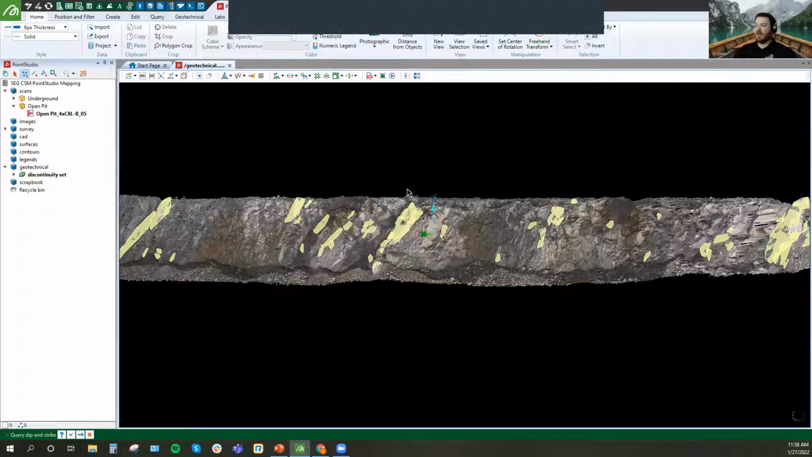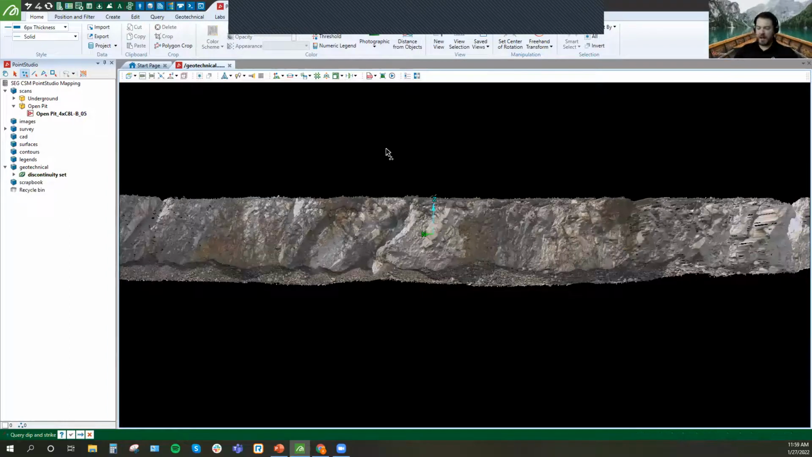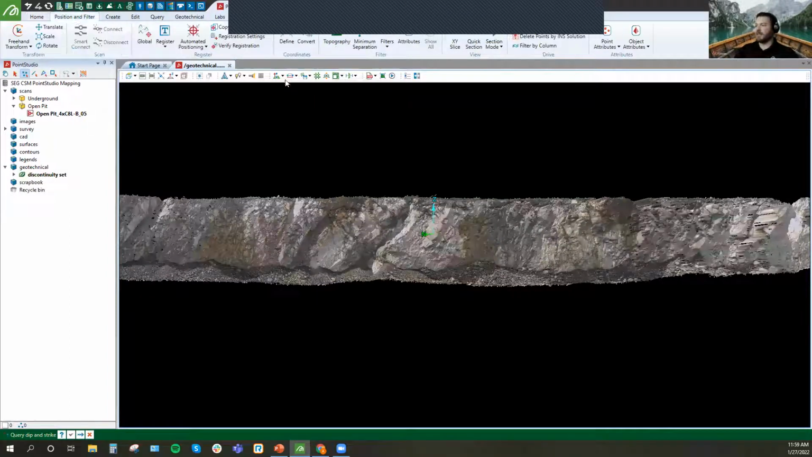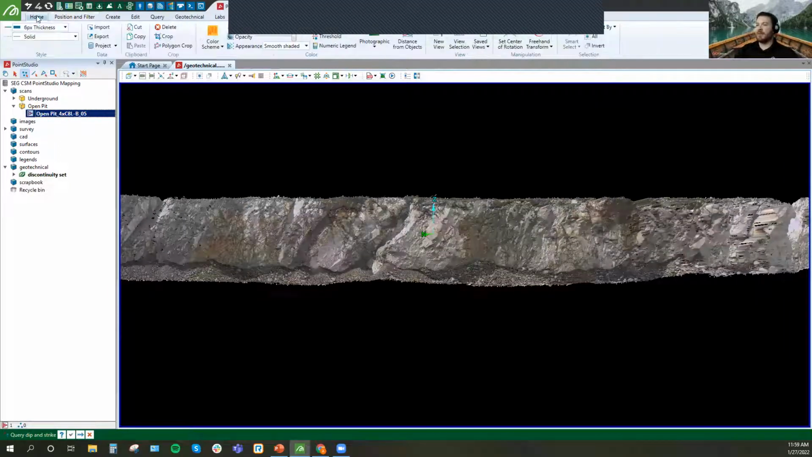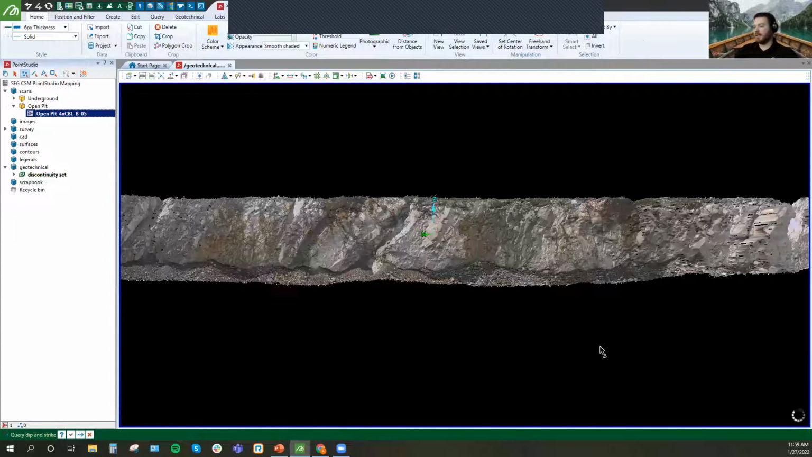So I'd mentioned different color options too, outside of just photographic, right? That's what we're looking at here. So let's go ahead and have a quick look at that. This is pretty awesome. I really do like this tool a lot. It allows us to change the color of this particular scan. So we'll go over to my color scheme and set it up as, let's go with, hot intensity.